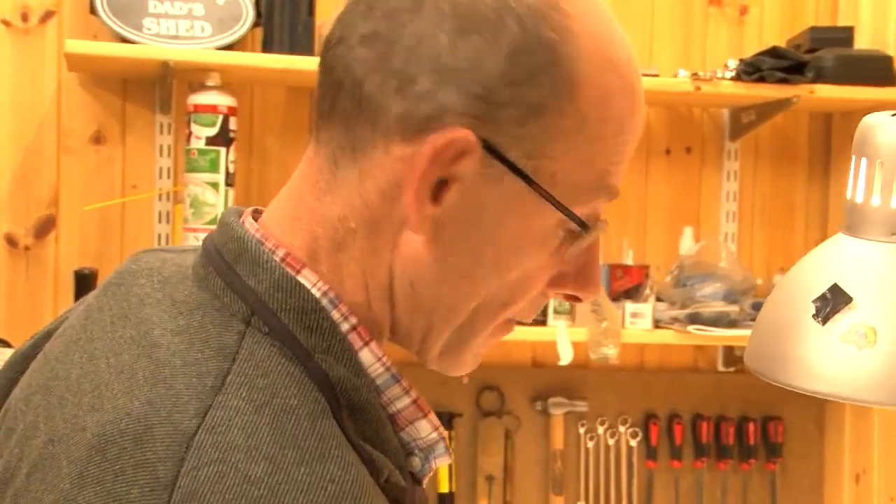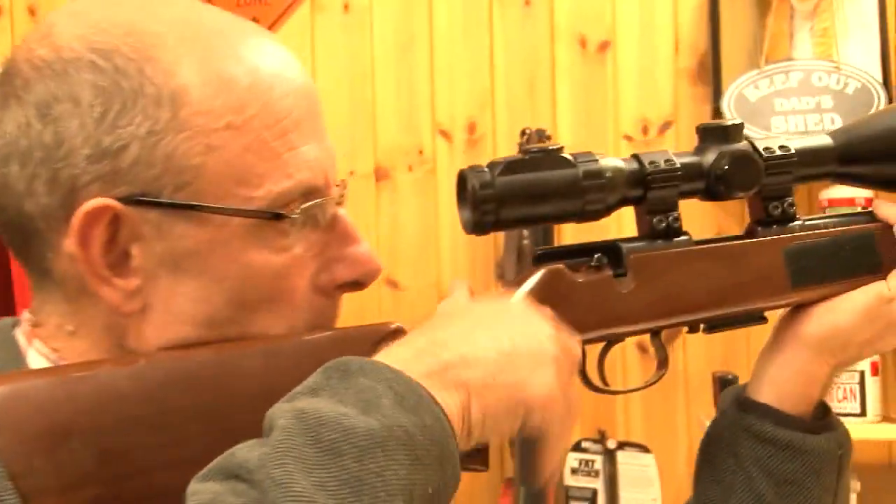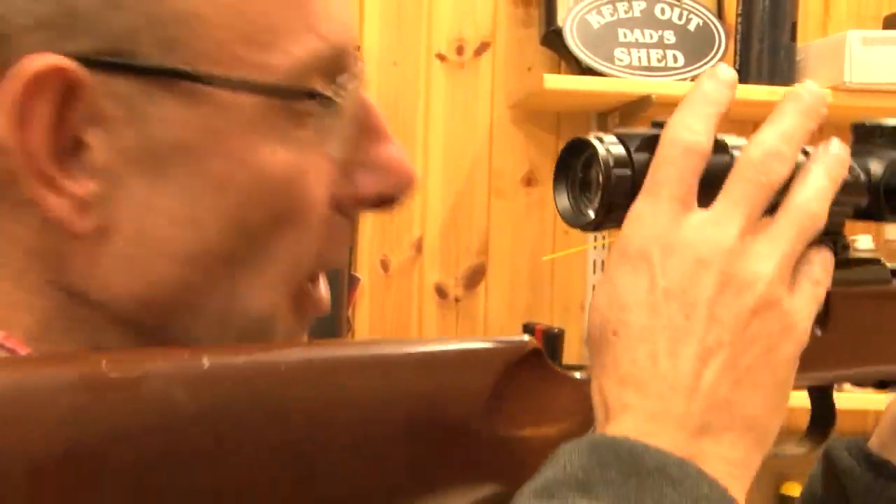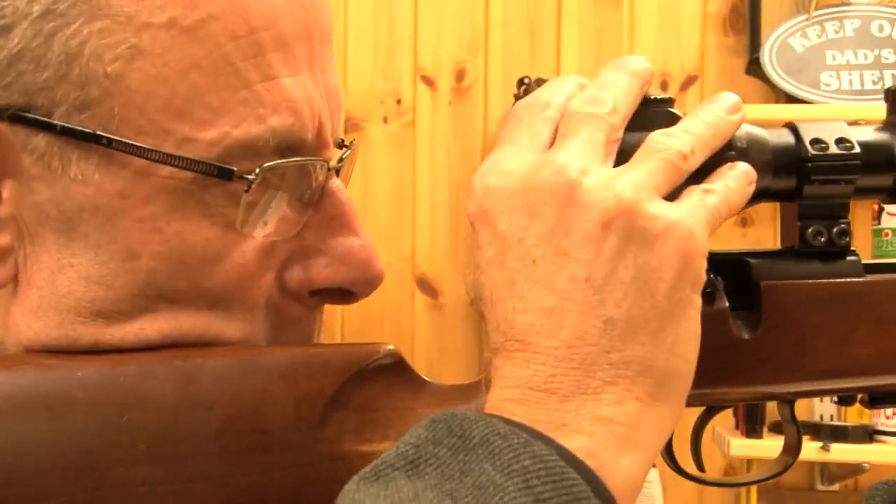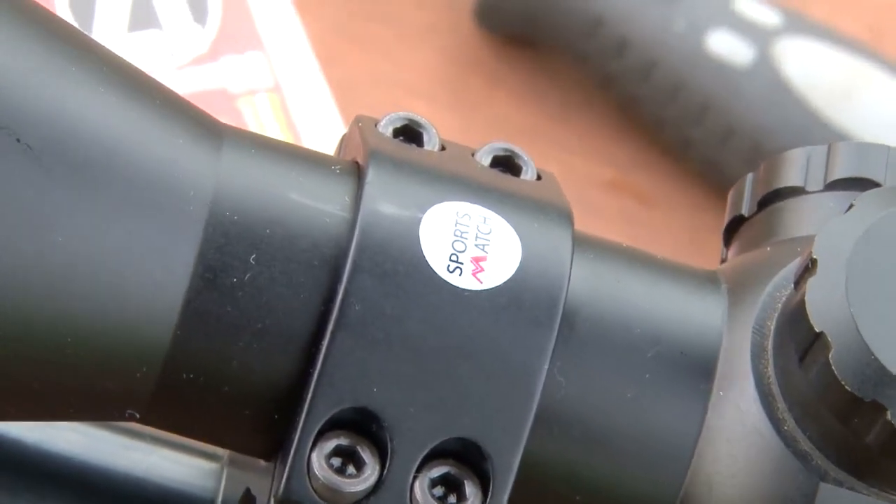What I do, I just lift the rifle up, mount it up to my shoulder and just look through it. I put the scope on about mid-range power, in this case about 6 to 7. Mount it up, and if I move that scope back, I start having problems looking through the actual scope. It starts clouding around the outside. If I move it too far away, I have the same problem. So I've got to sit there and I just move that until I can see the whole sight picture.